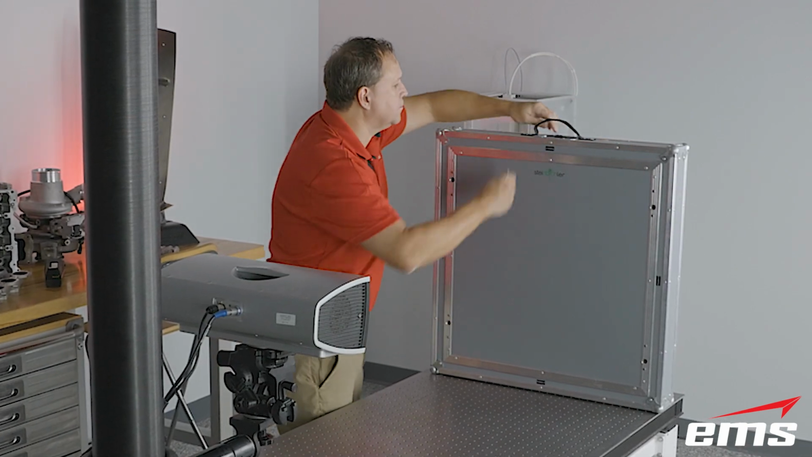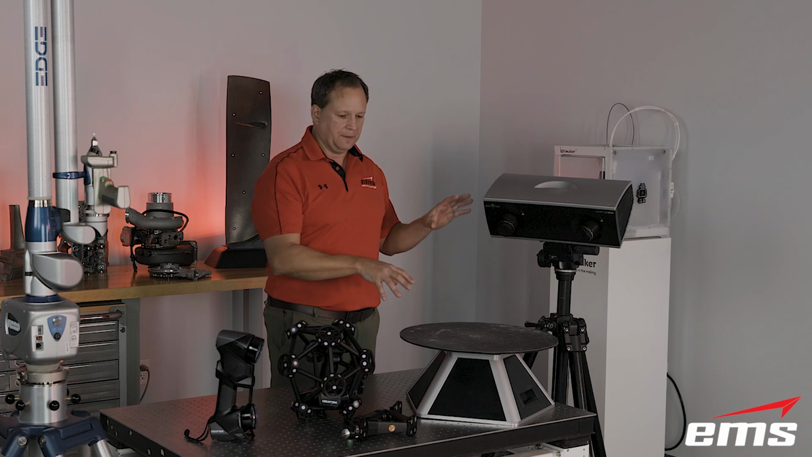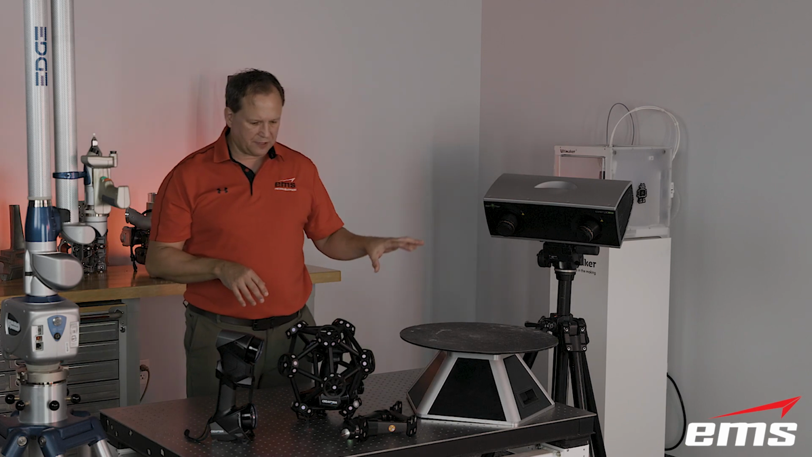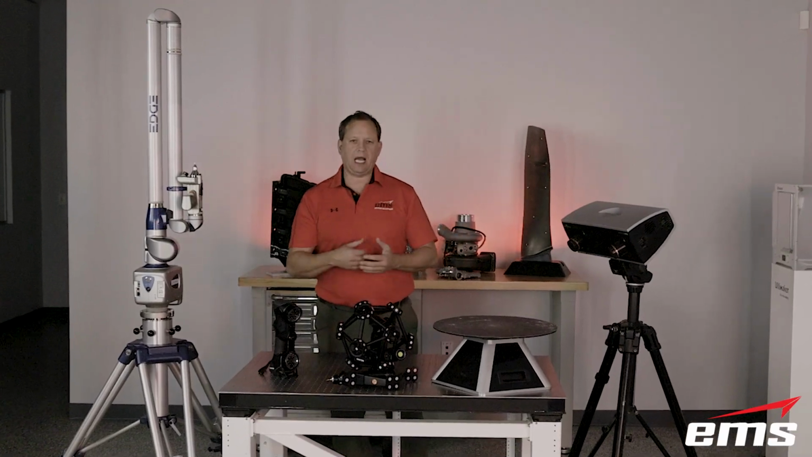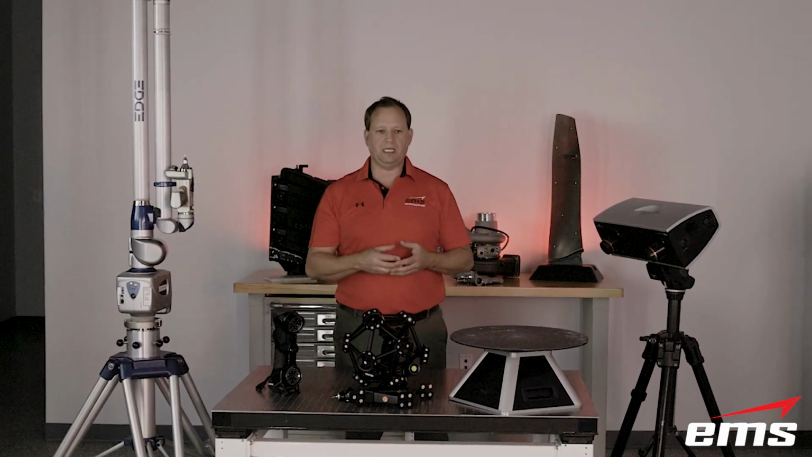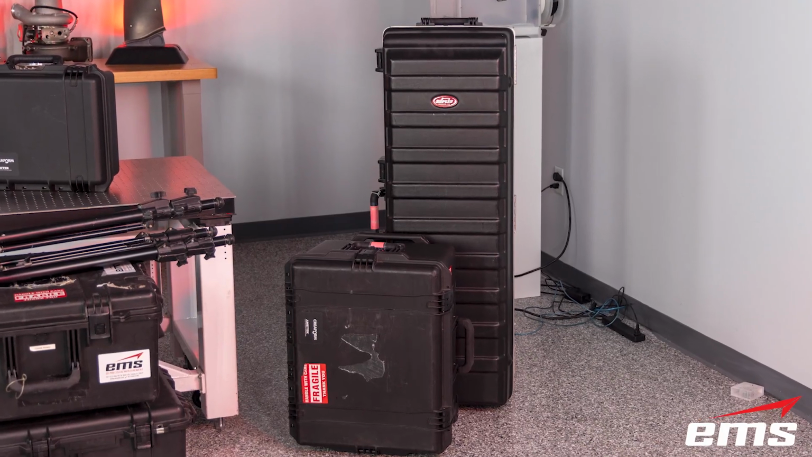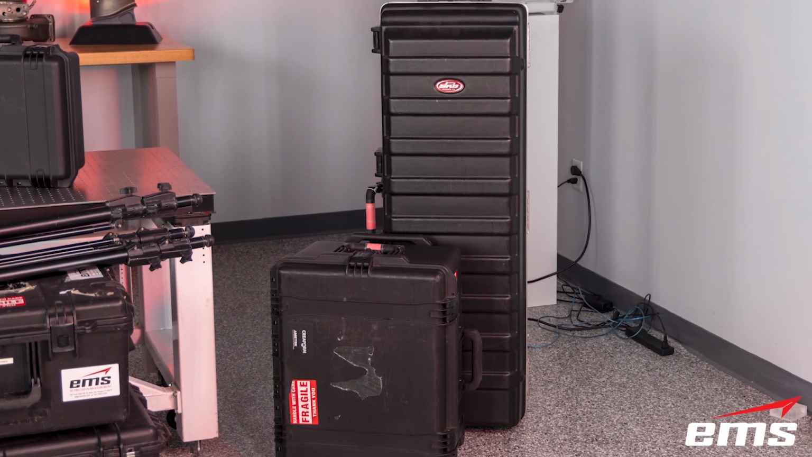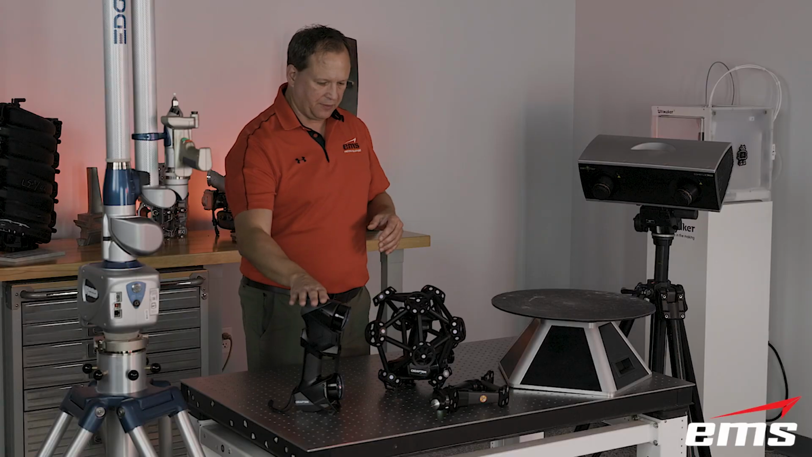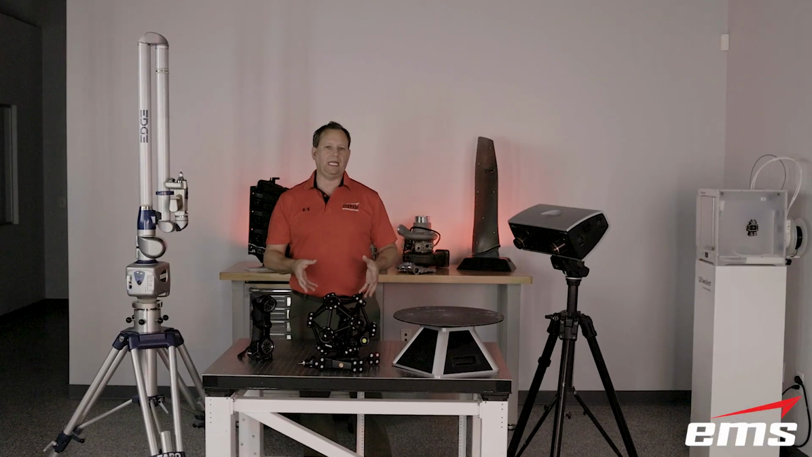You've got a lot of stuff. So these systems can be significant to go out into the field with. The optical system is two cases, one for the optical cameras, and then another case for the scan head and the probe and different accessories. Not too bad, but certainly bigger than this, not quite as bad as this, but it's definitely more planning.